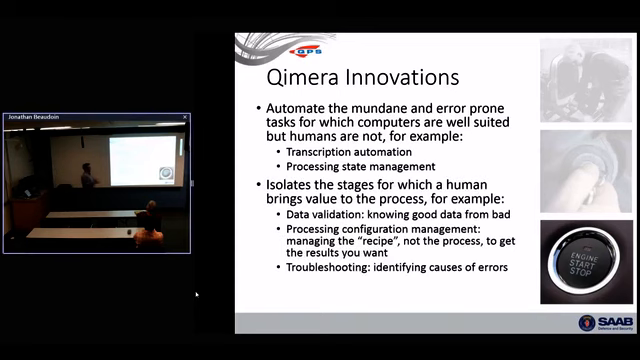Where does a human bring value to the process? What we're really good at is looking at data and just saying, oh, that looks funny. We can do that. Computers may eventually get to there, but for now, we're much better at that. So let's isolate your eyes-on target aspect of your data processing to be that. Managing the recipe of what you want done, we're good at that.